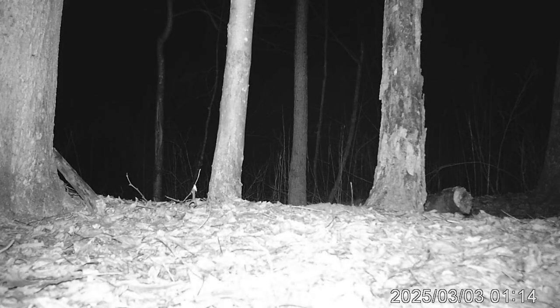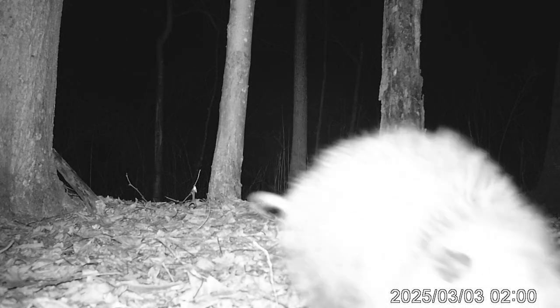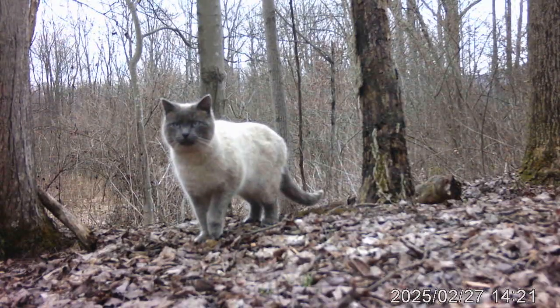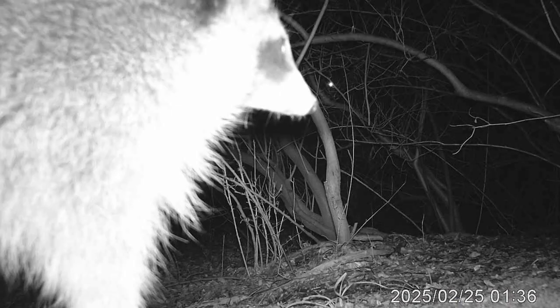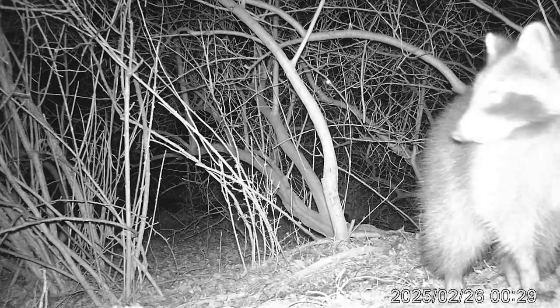Possum females are called jills. Nature in the woods is like a quiet symphony, everything working together in harmony, even if it looks wild and random. Silence isn't emptiness. It's life moving quietly. Even when it seems still, there's a lot going on.